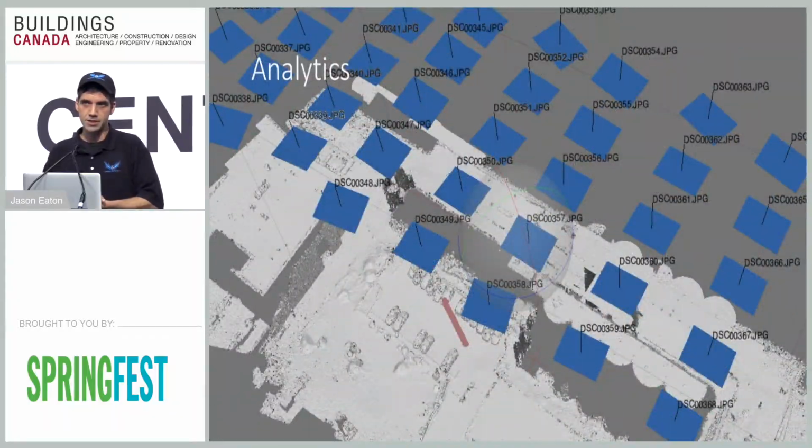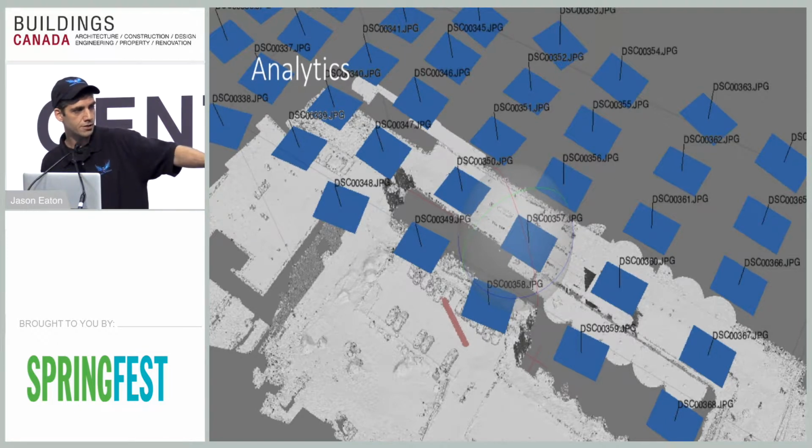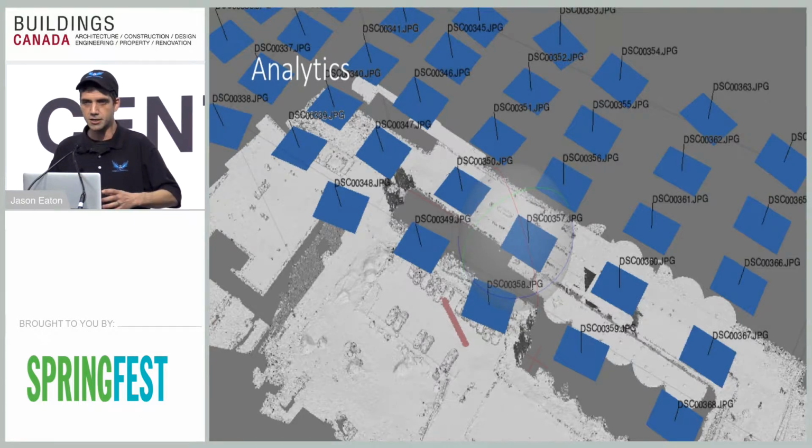This next image is the software that we use to render. All these blue little squares that you're seeing on the screen, those are the actual photos. What the software is doing is generating a 3D mesh from that photography. And down below here, you can see that it can actually draw cars.